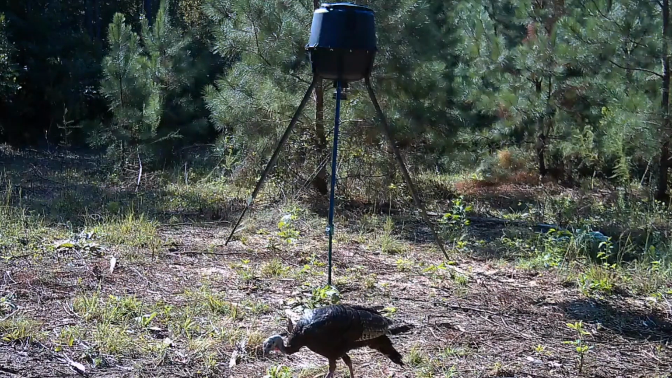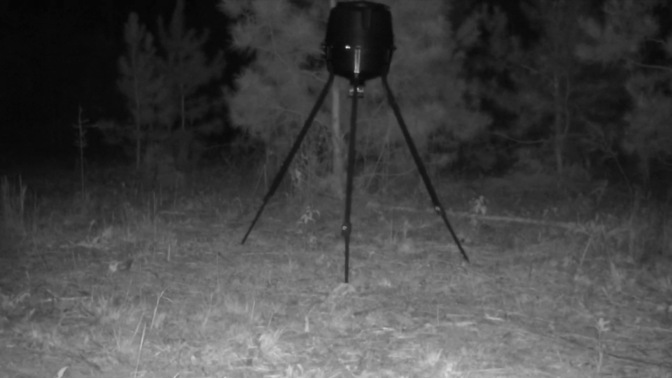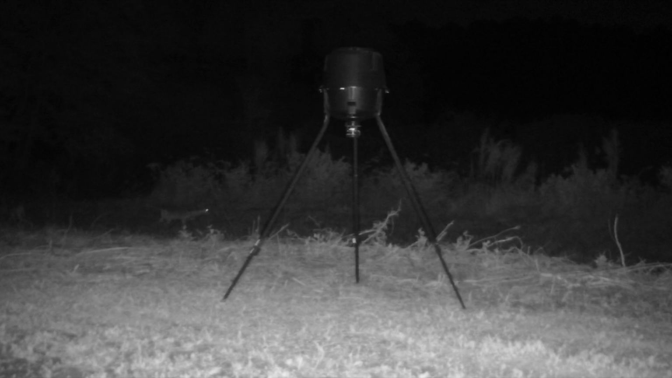She came through a couple of times, I believe. Just some more doe. I think there's another doe in the back. We're getting a little action over there by the pond.